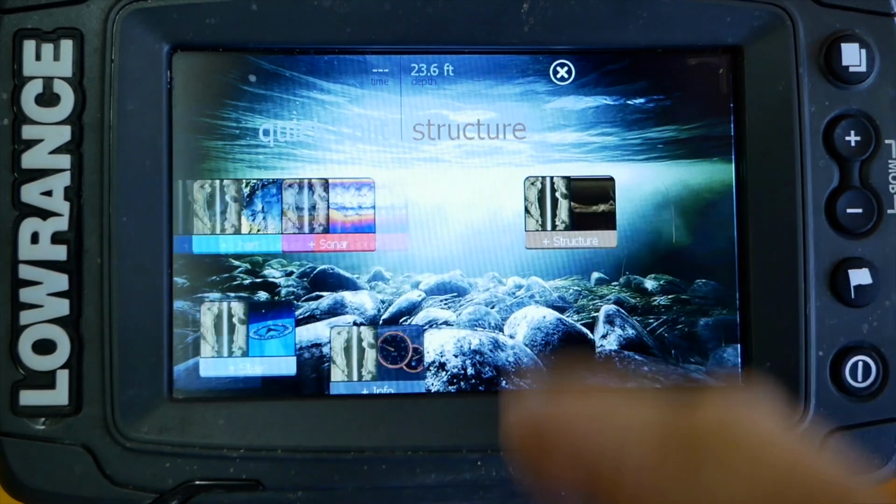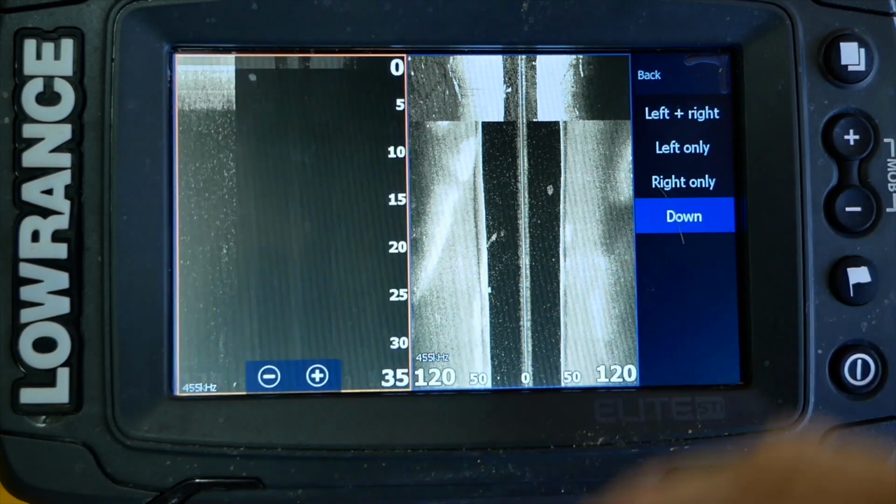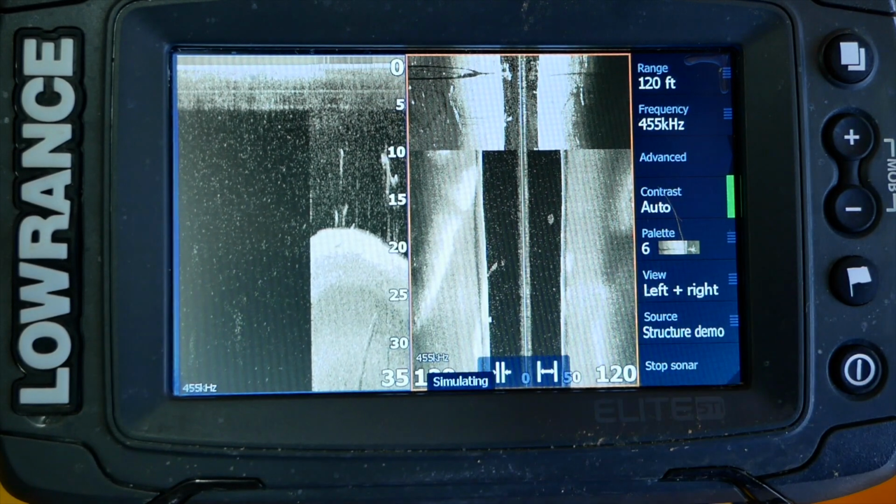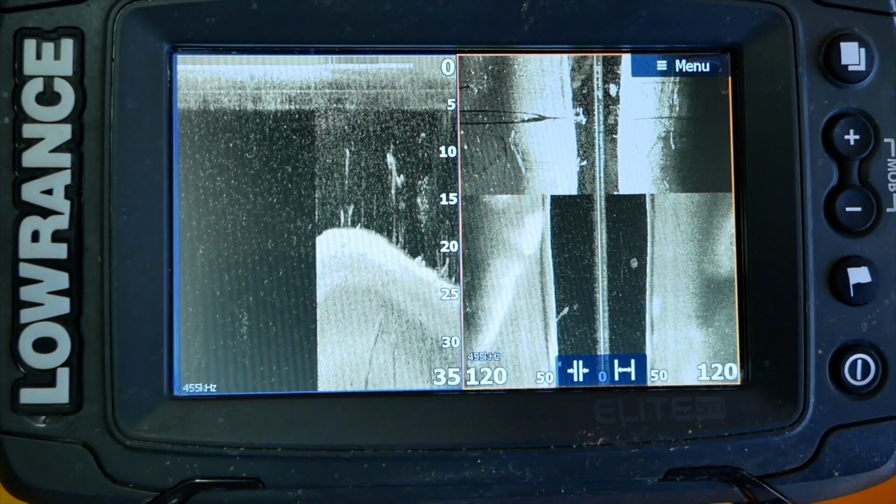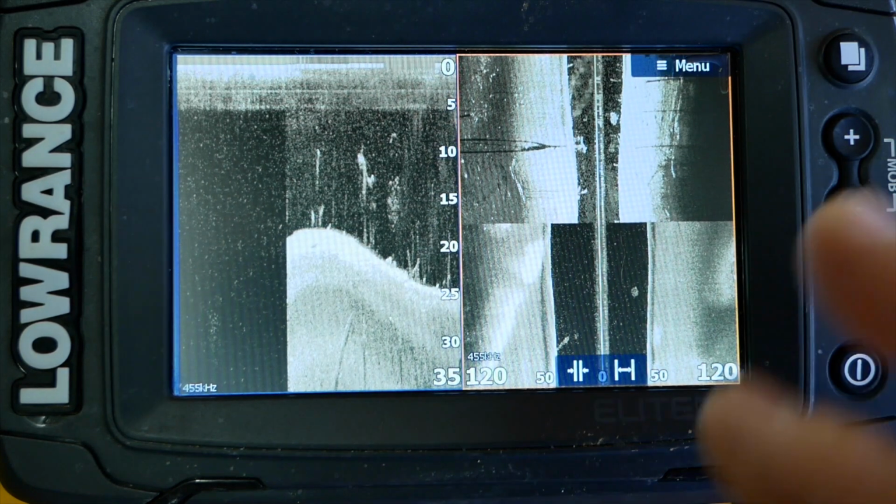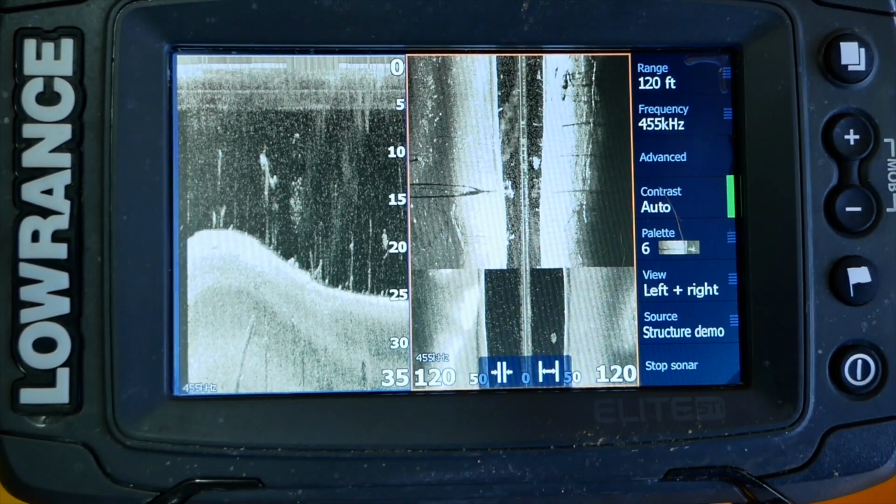And this shows you some different options. You can change this right here to down, which shows you one side and one down. And to get this bar here out of the way so you have a little bit more room, you just grab it and slide it. So now you've got a little bit more room to see your screen. And to get it back, just go up here and touch that.